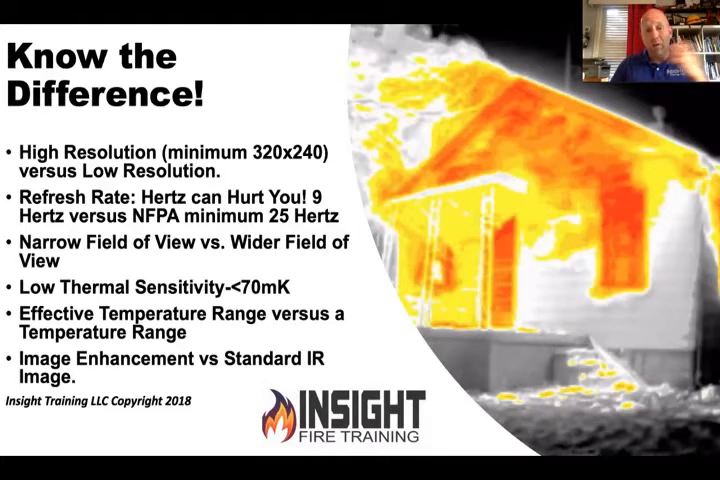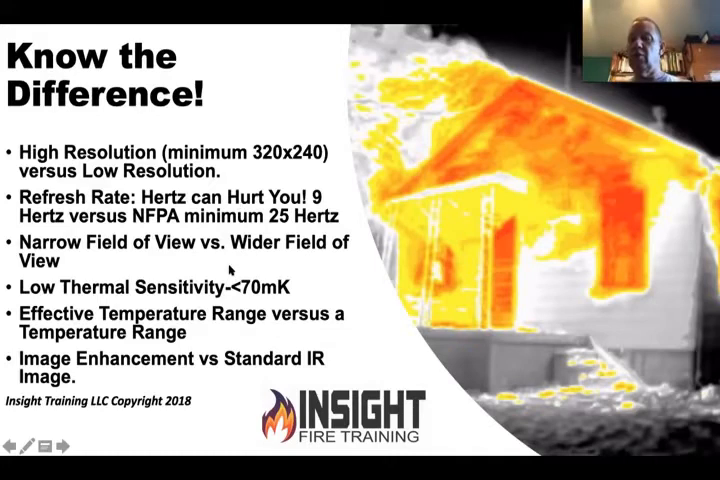Here's something that nobody talks about when they buy cameras: the thermal sensitivity of the camera. How sensitive is it to differentiate between an object that is, say, 100 degrees next to a 98.6 degree victim? Why would that be important to you? Anybody want to take a guess or stab at it? Why would that be important? Throw something at me. People or not. Go ahead. What did you say, Scott?